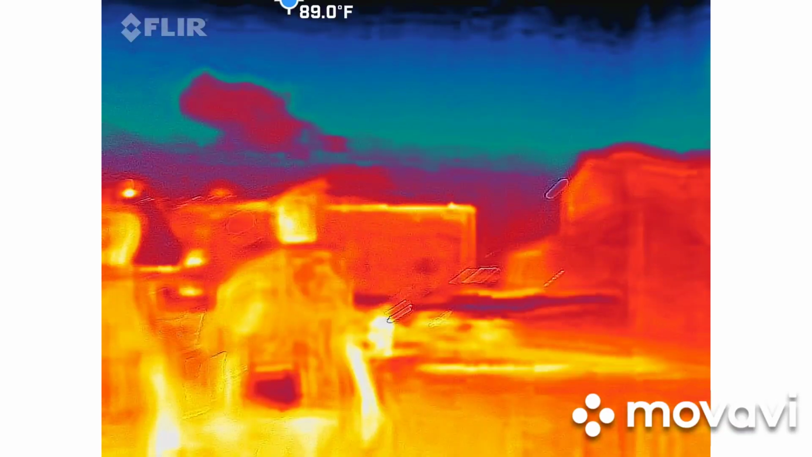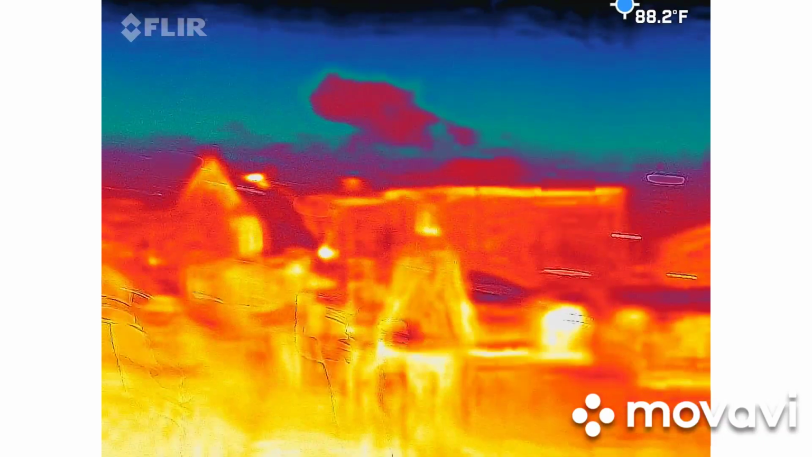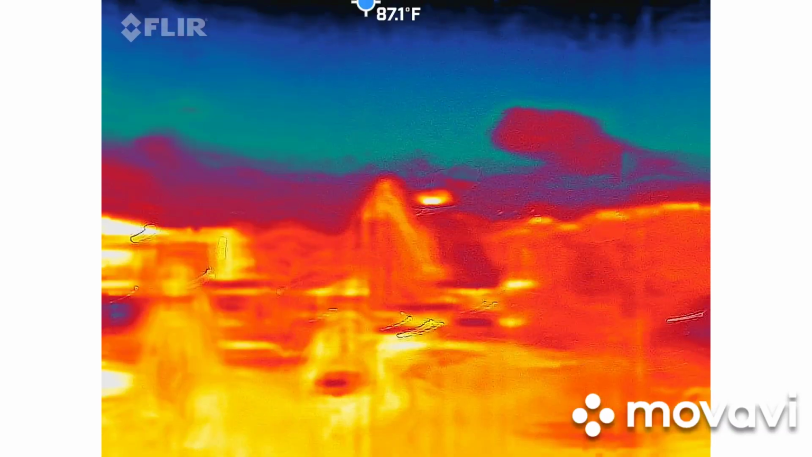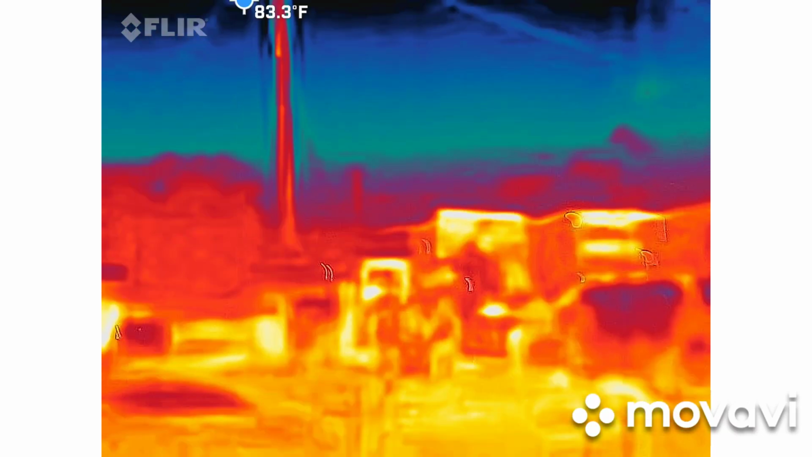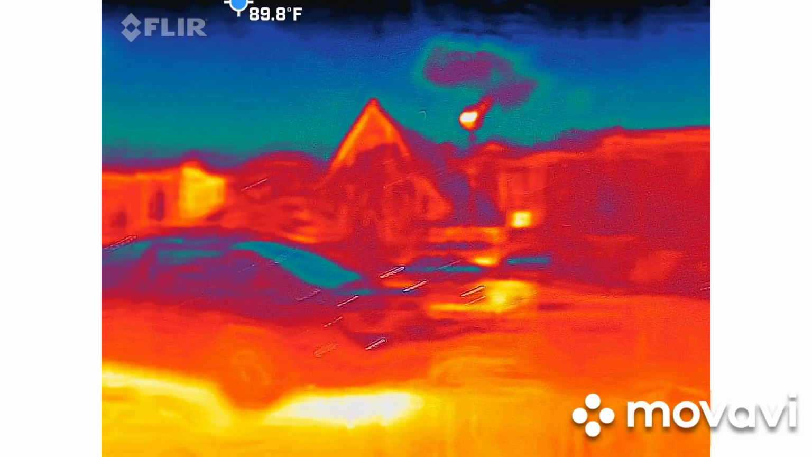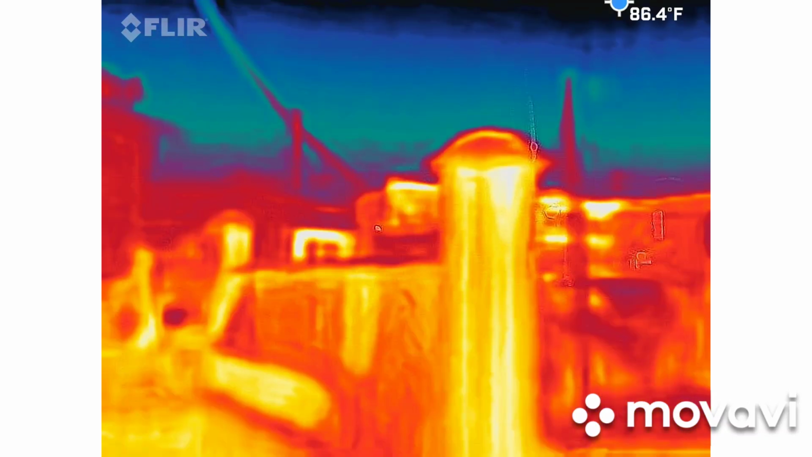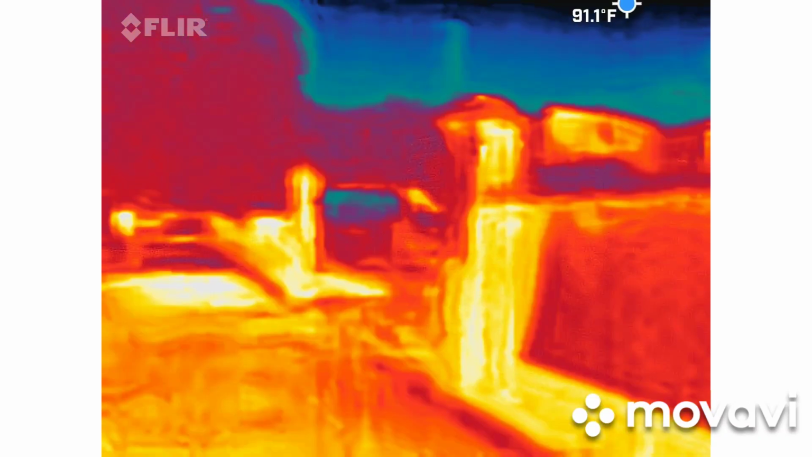I think this is where our car is parked. You going over a 2.5? I'm walking. It could be my movement. See? I have to walk delicate. Well, he said if you walk pretty hard, then motion will make it light up.